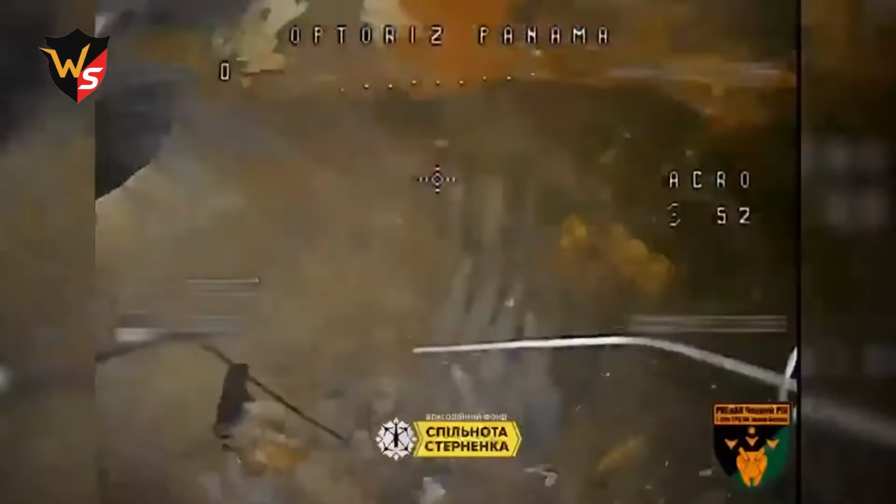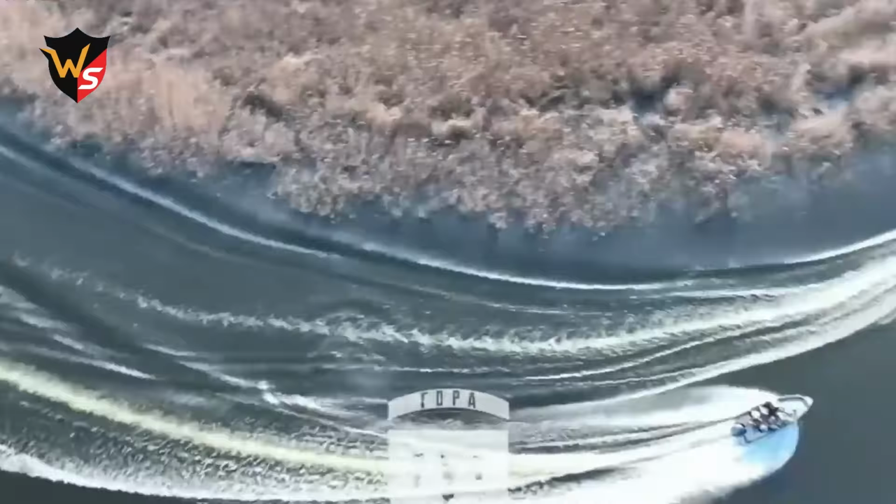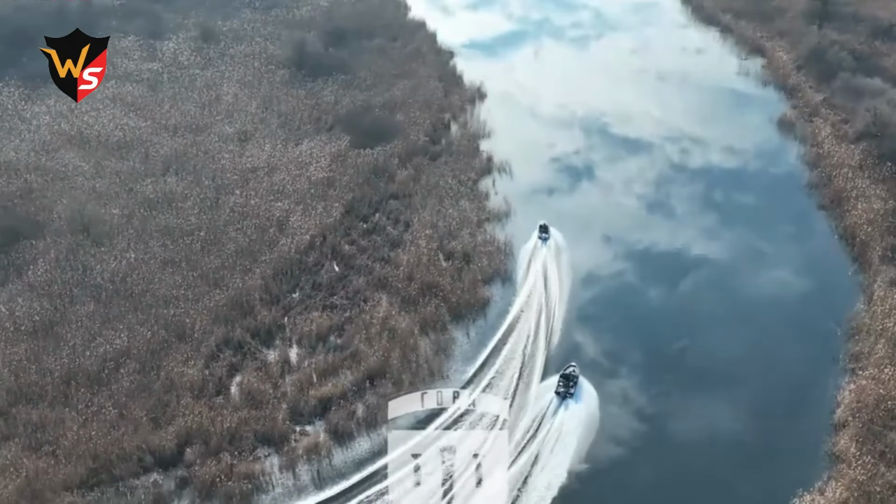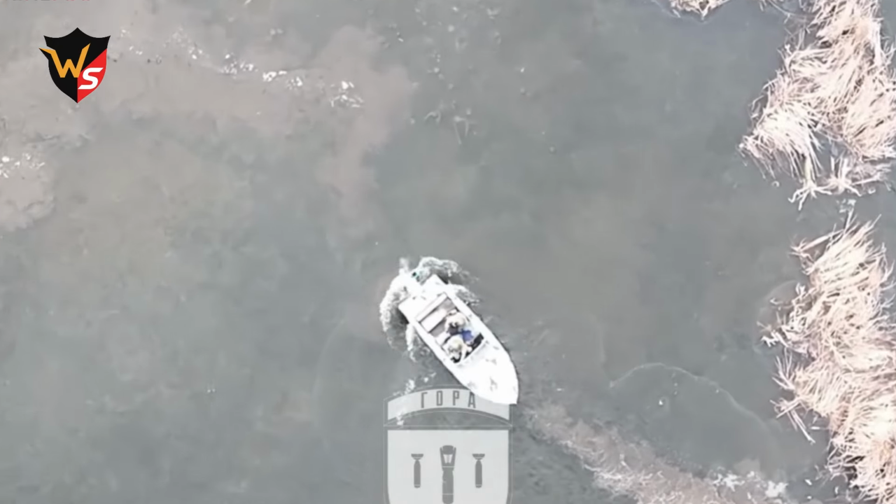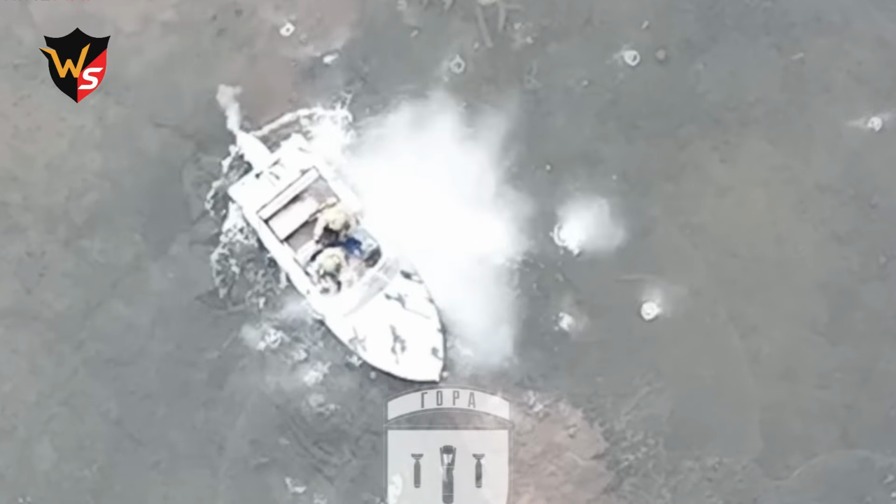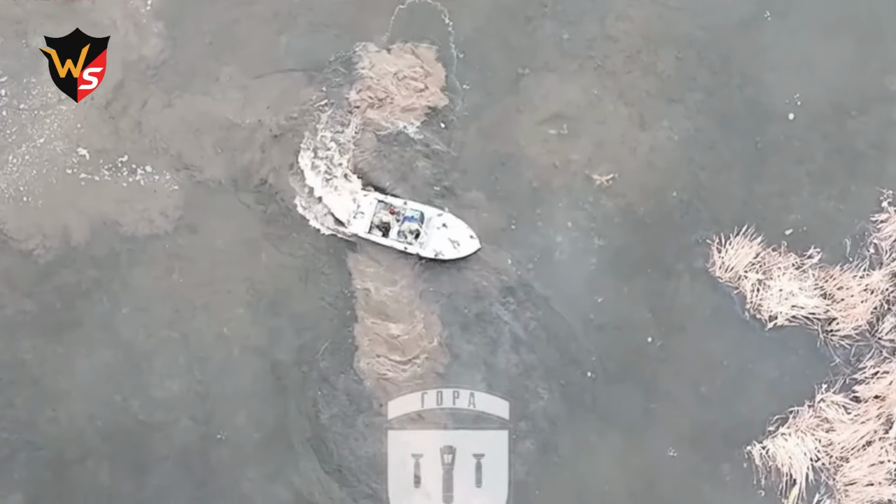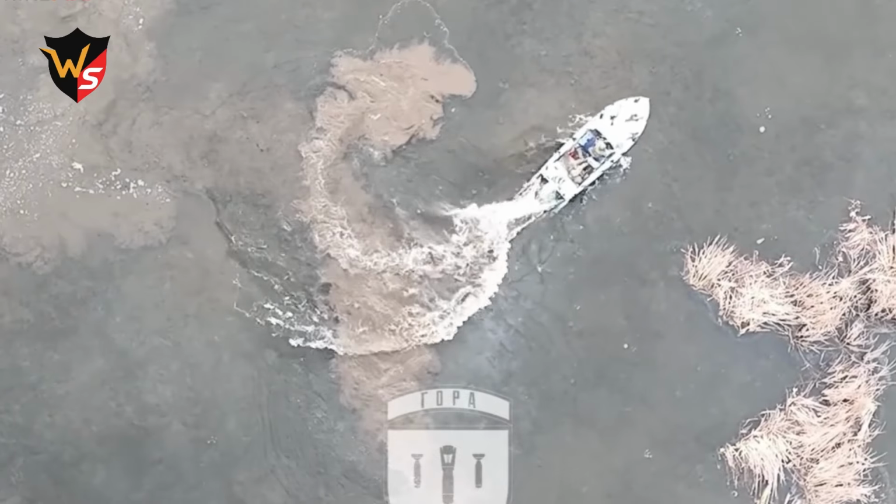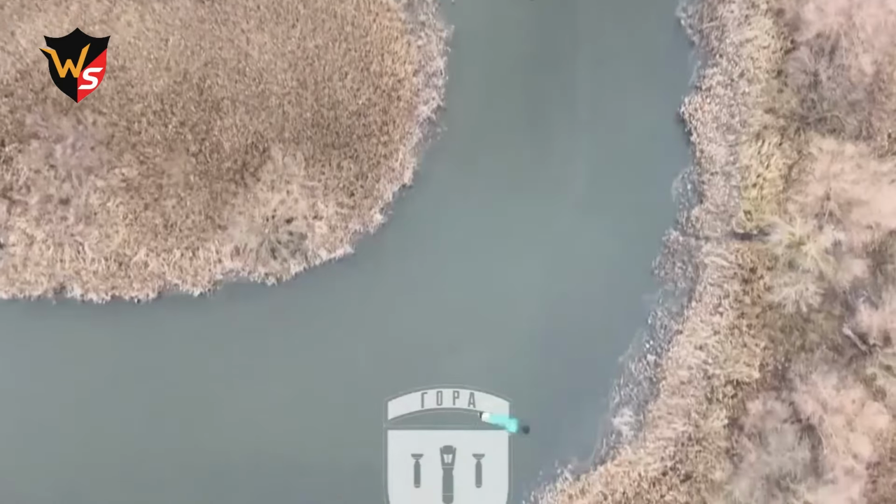The landing operation of the assault infantry from the 126th Separate Coastal Defense Brigade of the Russian Navy on Krublik Island near Kazan was intercepted by drones of the OSAF units. Russian forces, attempting to land with two boats, immediately came under FPV drone strikes. Alarmed by the attack, the Russian soldiers attempted to withdraw, but the strikes continued relentlessly, with the FPV drone maintaining constant pursuit.